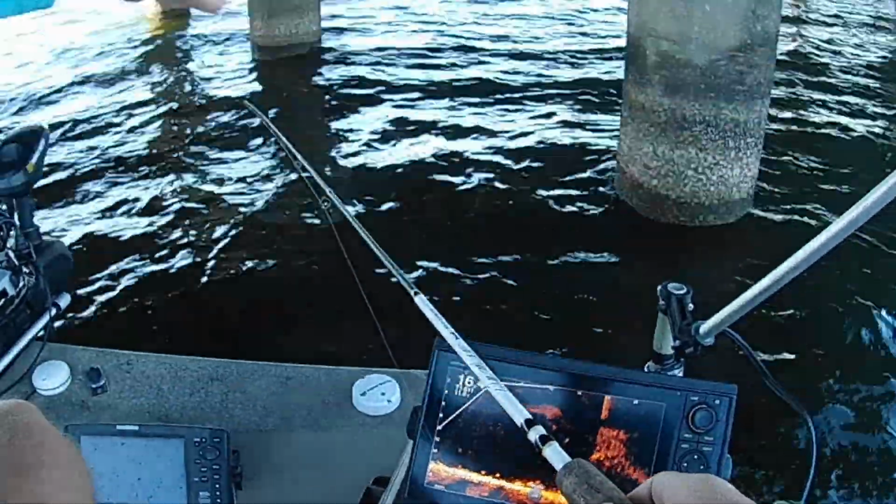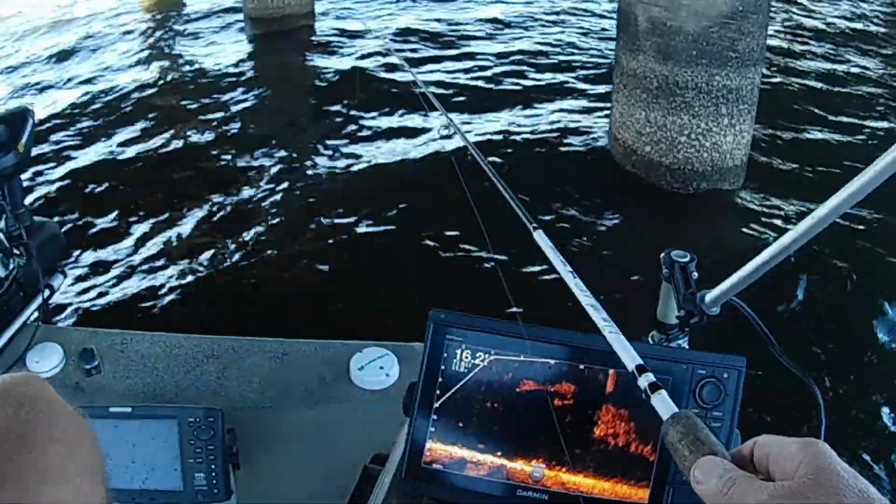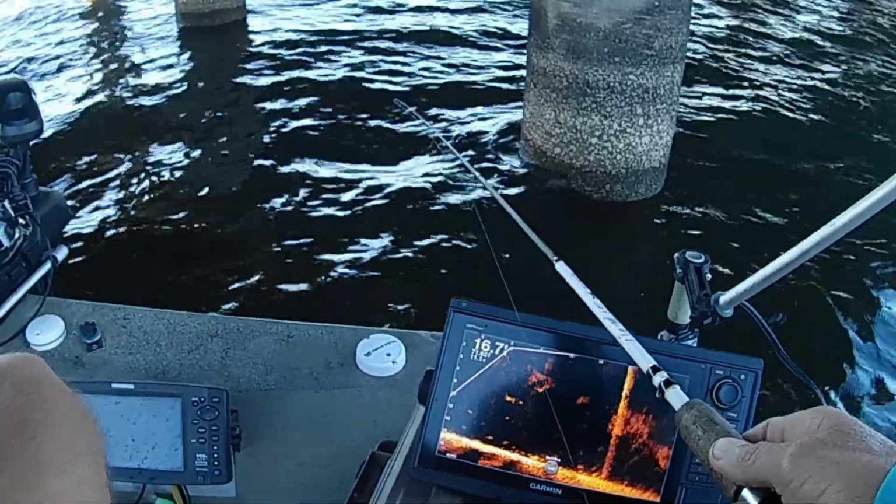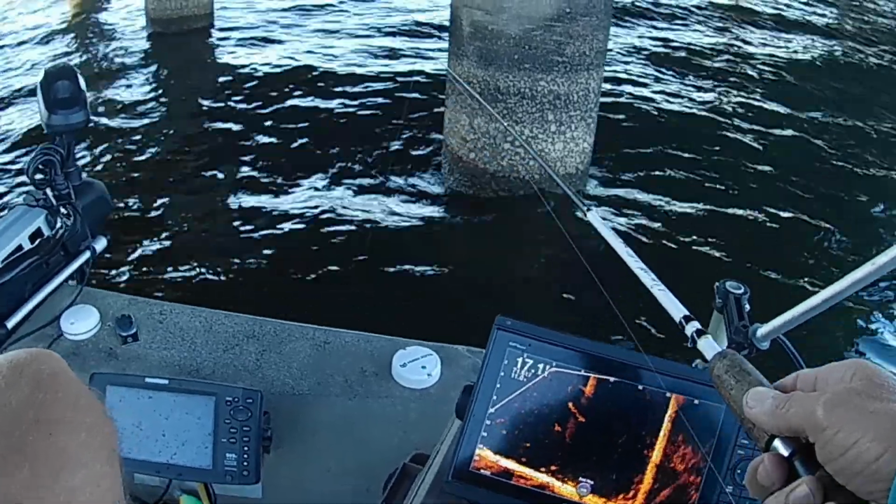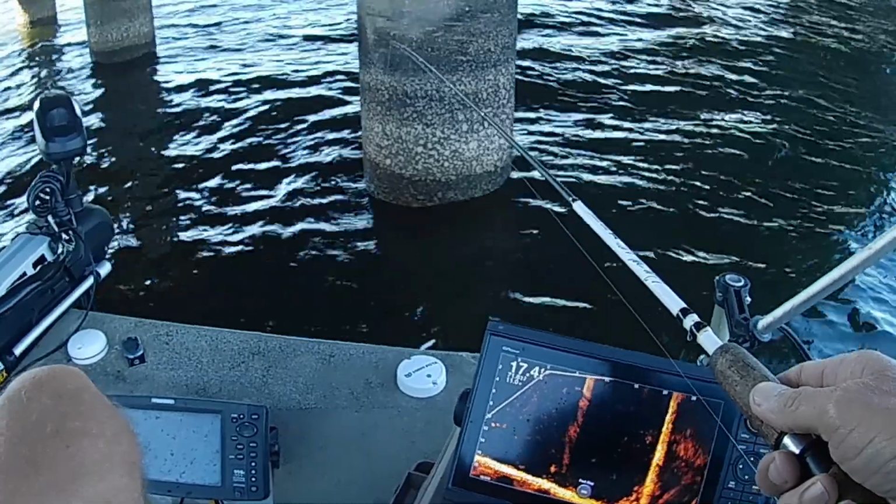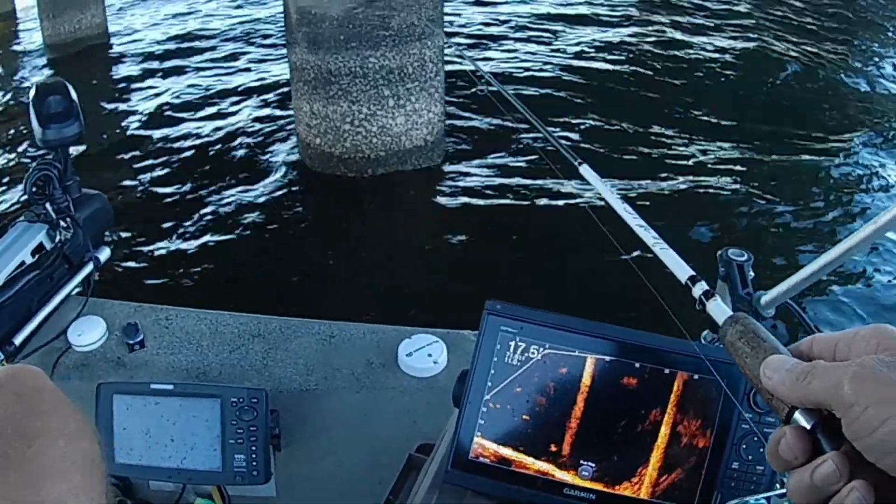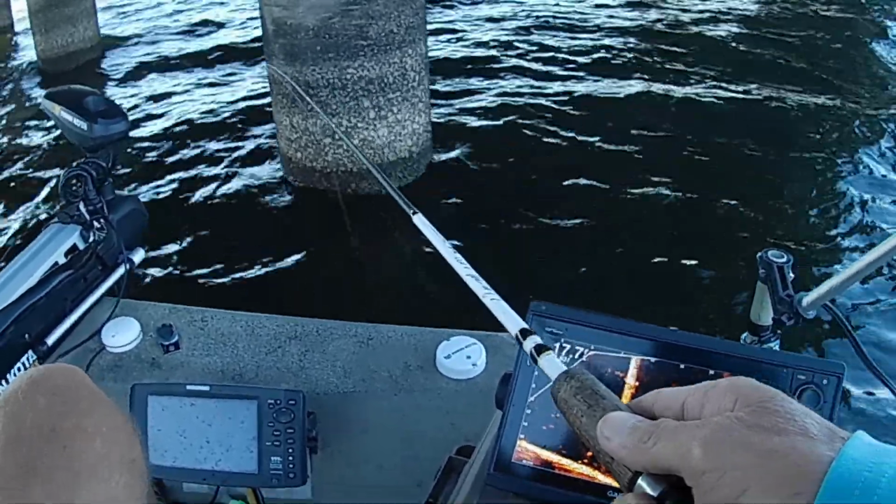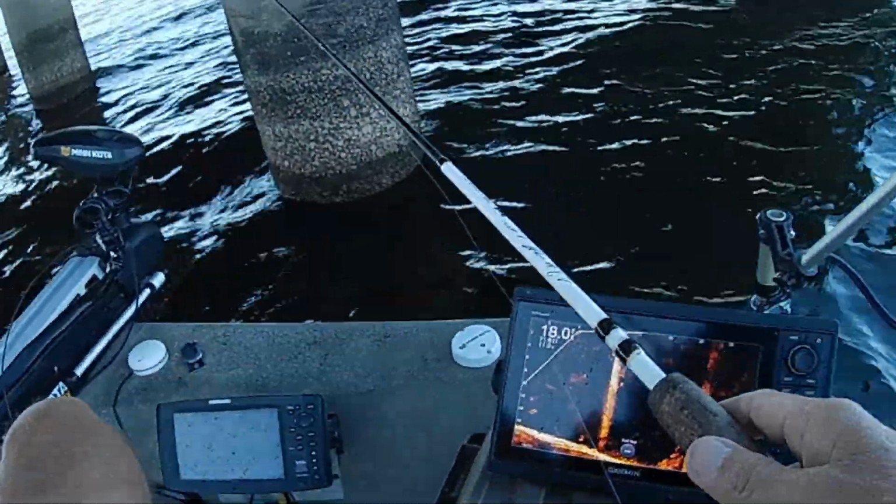This situation right here, there's so many of them down there, I'm not even paying any attention to that. I'm just throwing out there and working it through them, because there's 75, 100 or something like that down there, so I'm not really worrying about keeping my jig the same brightness as the fish is. As long as I can keep it in them, that's all I really care about.